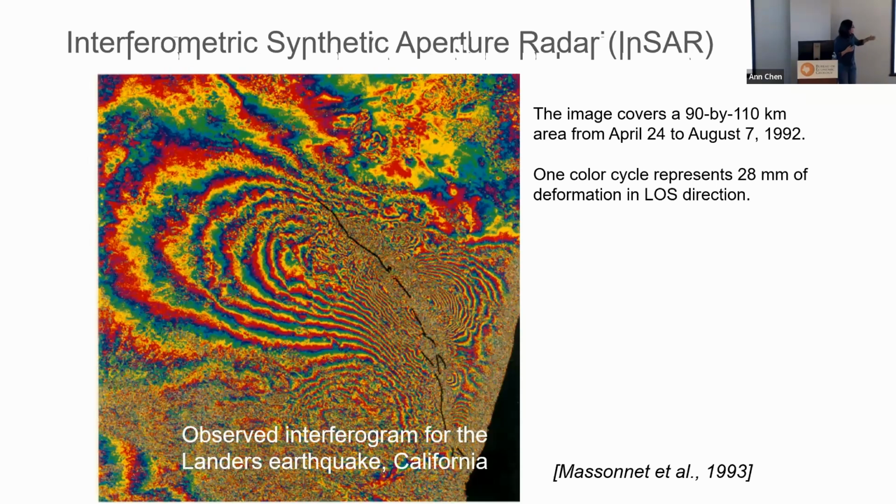What we're seeing here is an area that covers 90 by 110 kilometers and spans a major earthquake. The first SAR acquisition was taken before the earthquake, and the second SAR acquisition, when they make the phase difference, is right after the earthquake. What you are seeing here is the co-seismic deformation caused by the earthquake, where the dark black line shows the ruptured fault area.